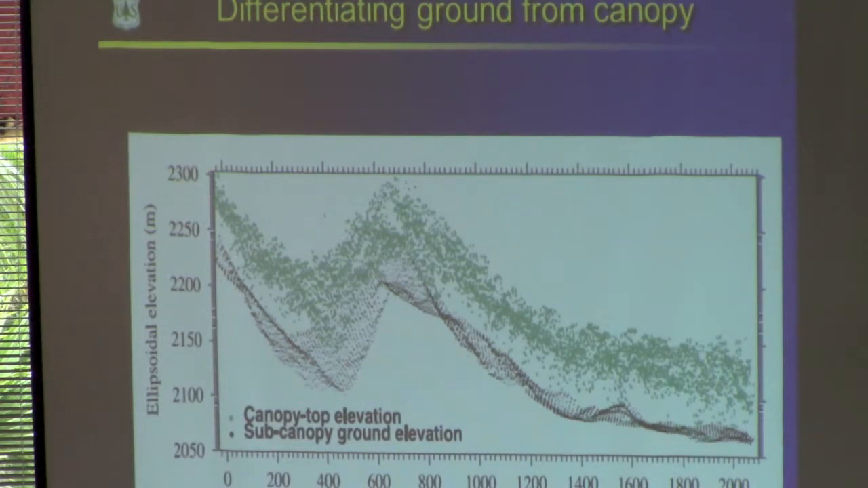And as I mentioned, you have to sort out these points. What represents the ground versus what represents vegetation? There's a variety of ways to do that, and I won't get into those methods, but typically the vendor does that for you.